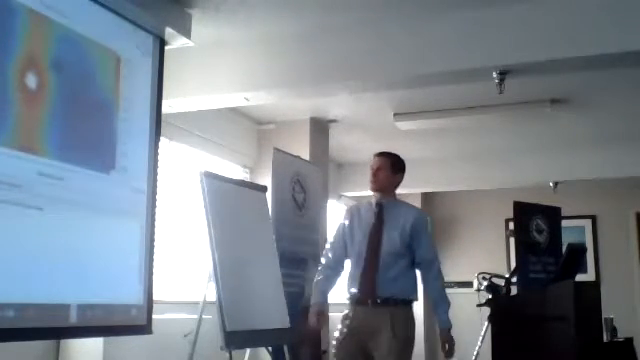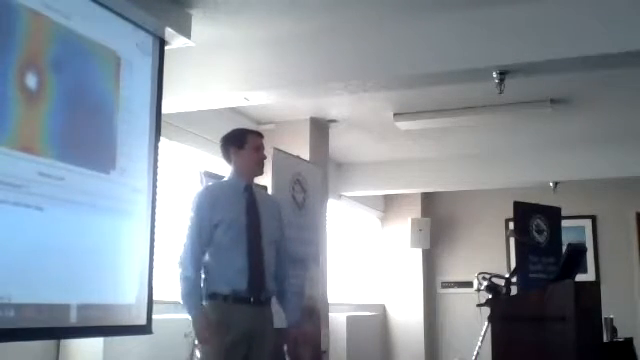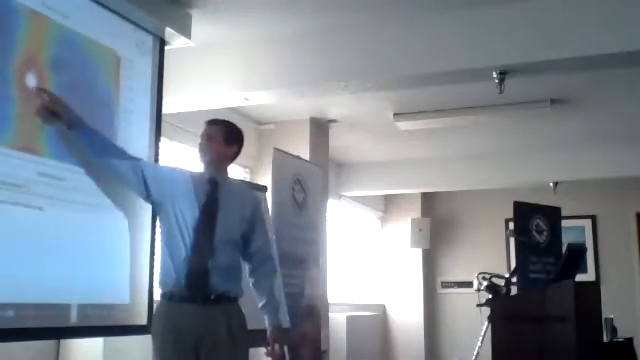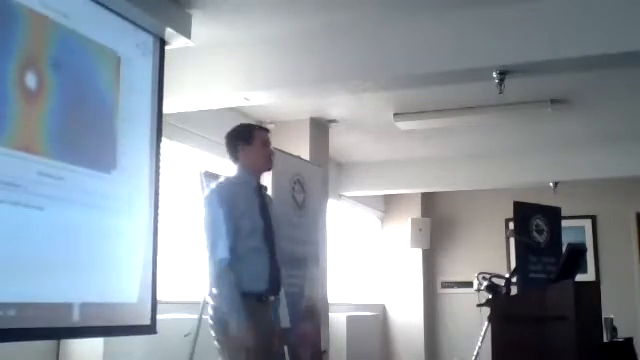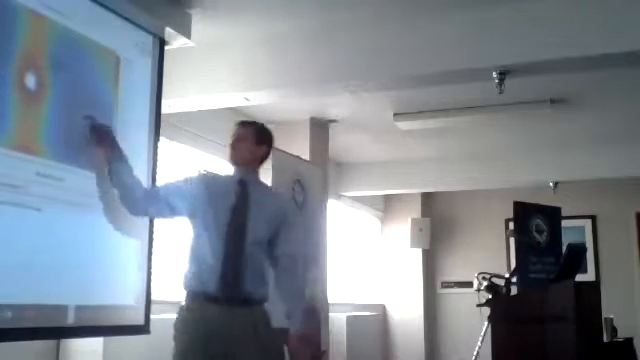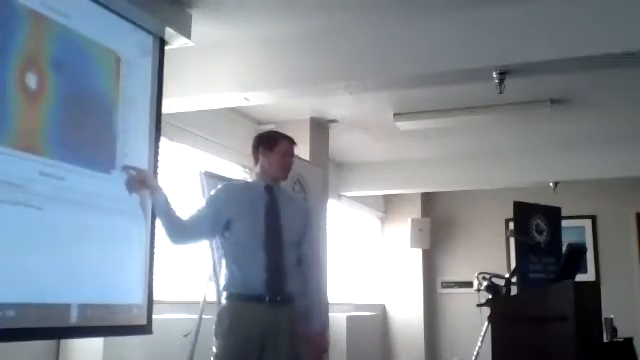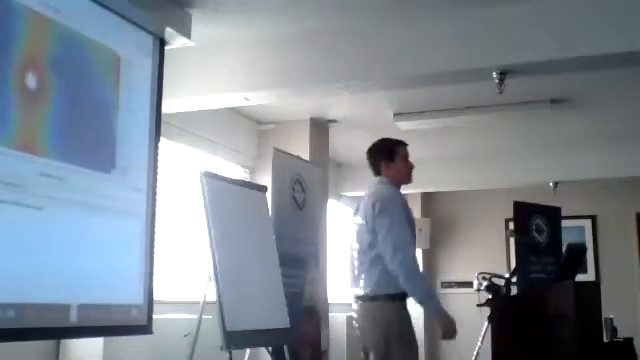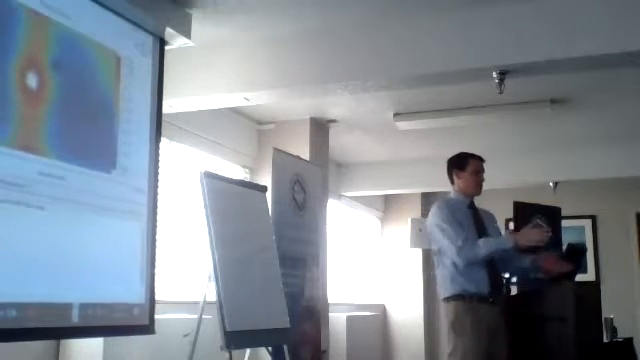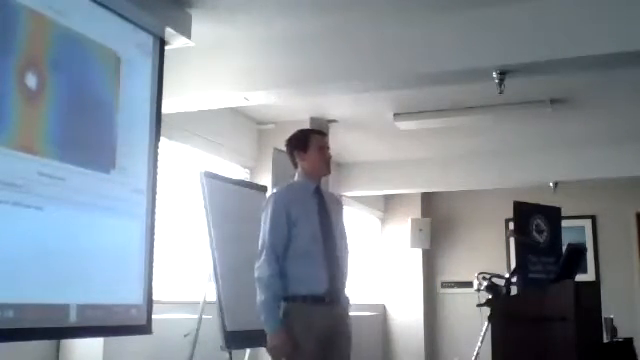It's 3 feet under concrete, but you do not have 256 shades of rainbow in this image. You have, from blue to red, 1, 2, 3, 4, 5 colors that make up that image. And then black and white are my saturation colors. But I only have 1 degree of temperature span in this image, from 70 to 71 degrees Fahrenheit. So when you drop the camera to very low spans, the camera will begin to subtract colors from the palette.